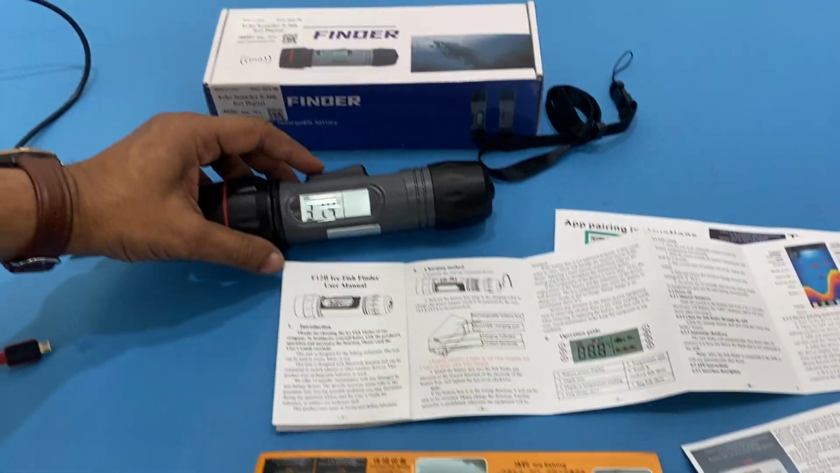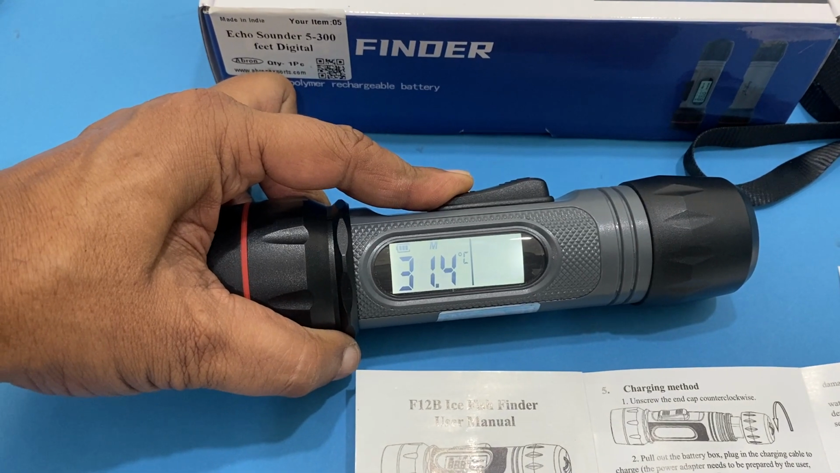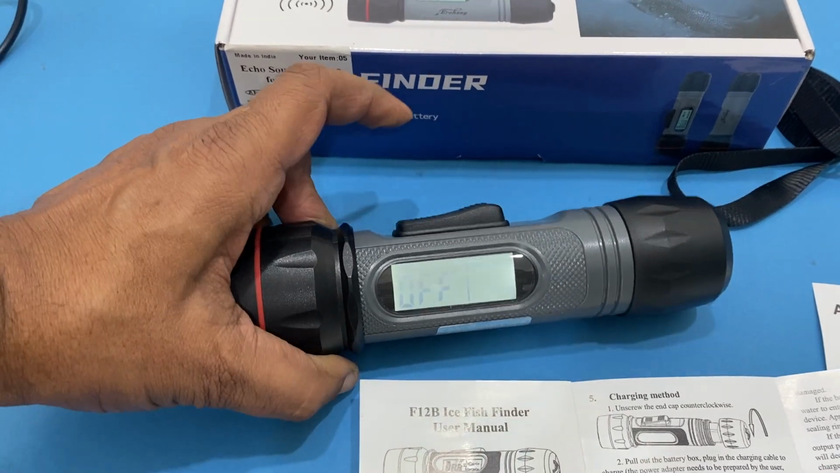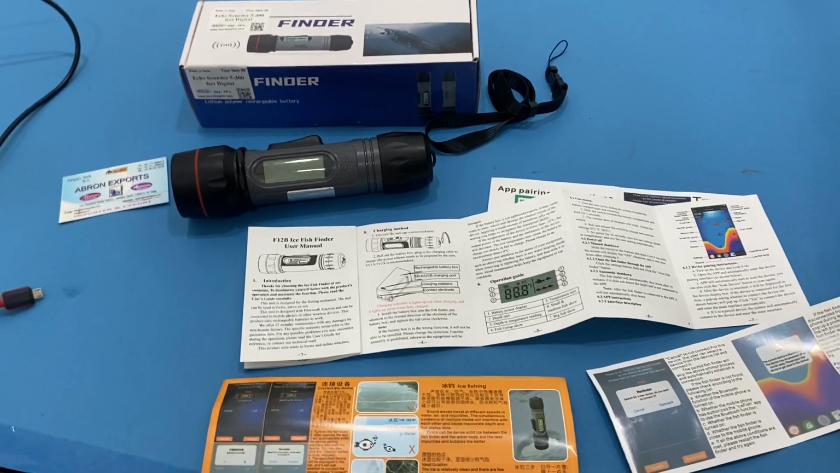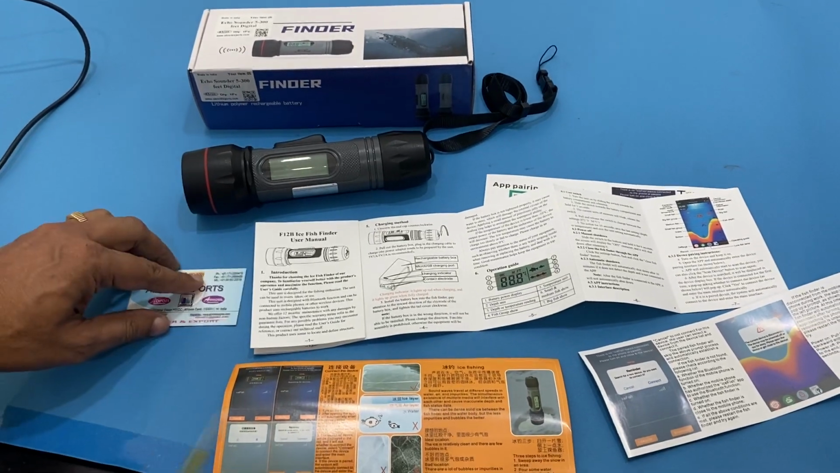If you have to switch off, you have to just keep it pressed: 1, 2, 3, 4, 5, 6, 7, 8, off. Then we release it. If it is connected to the Bluetooth, it will stay on, and if you leave it idle for 10 minutes, it will automatically switch off.